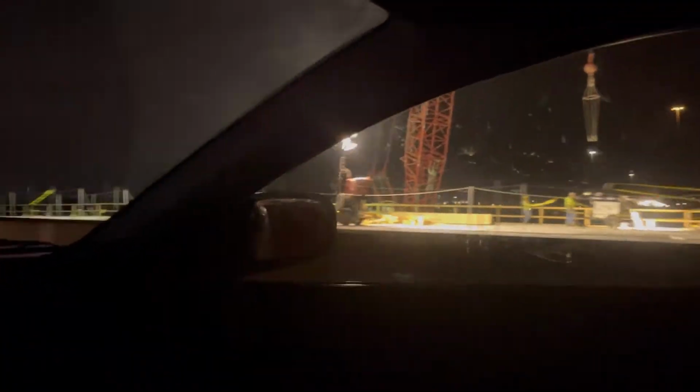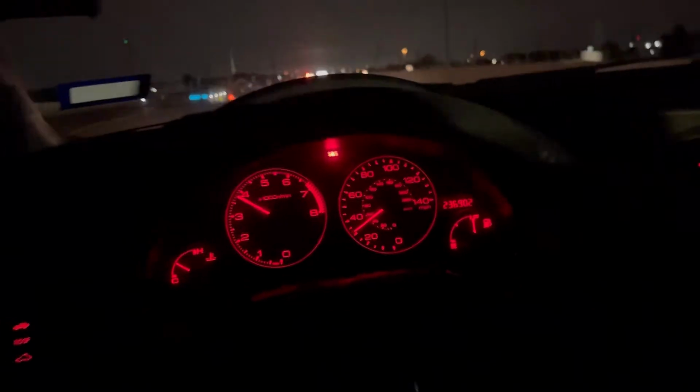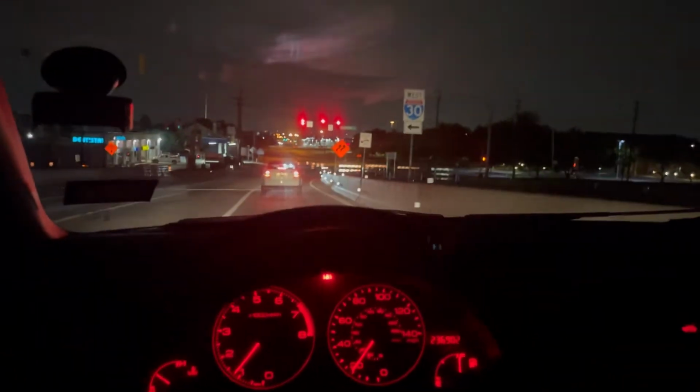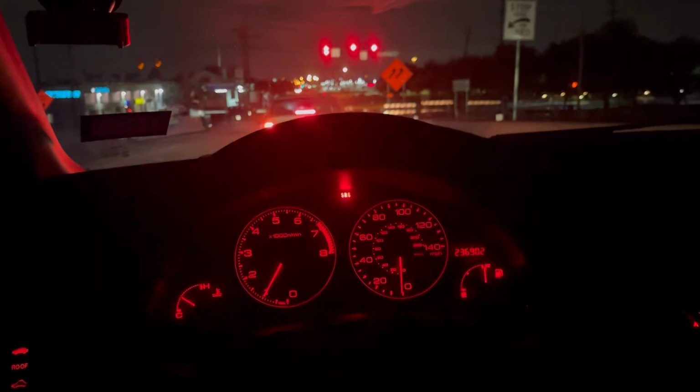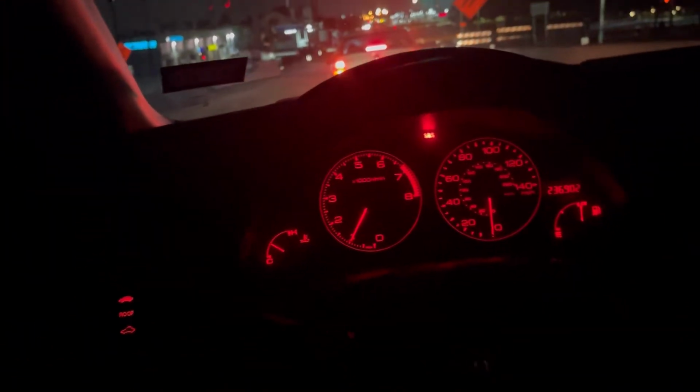Look at this. Everywhere. I heard that skirt in 2nd. 1st and 2nd, man. You punch this bad baby, that mug's spinning. That's how crazy the torque is. I haven't tried 3rd gear, but 1st and 2nd gear, you are spinning with a stock K24.